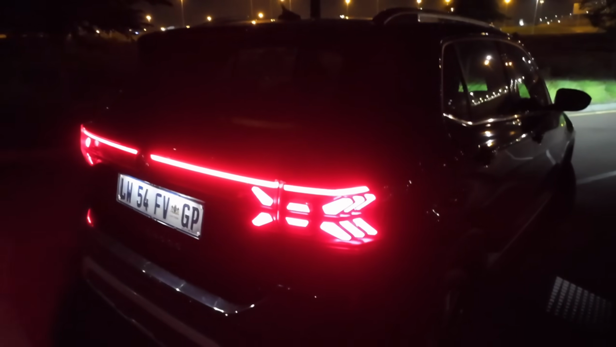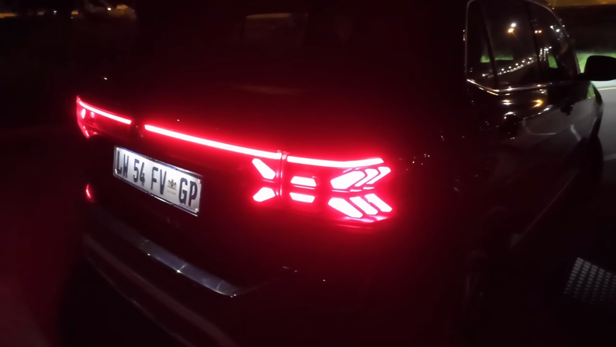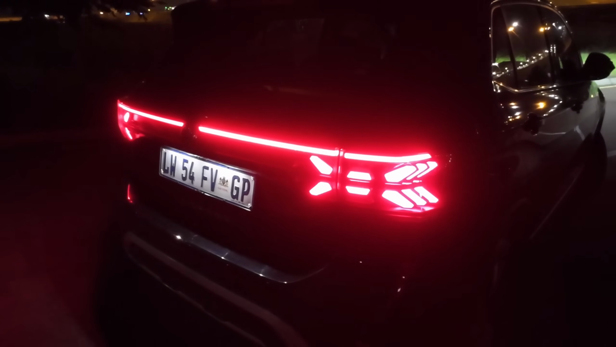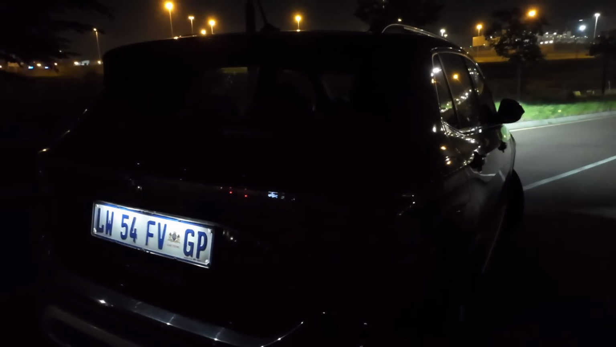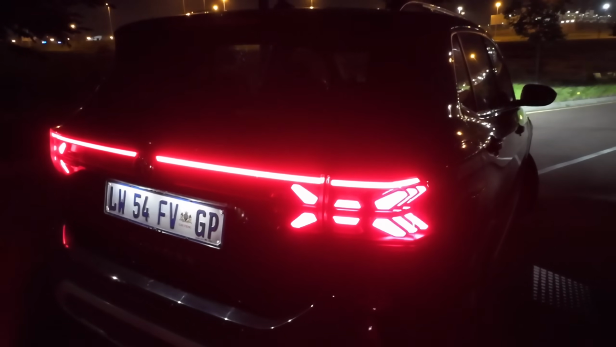So guys, this is the lighting effect when you lock the car. Yeah, and that's kind of how it shuts down. So when you unlock it, that's how it comes alive.